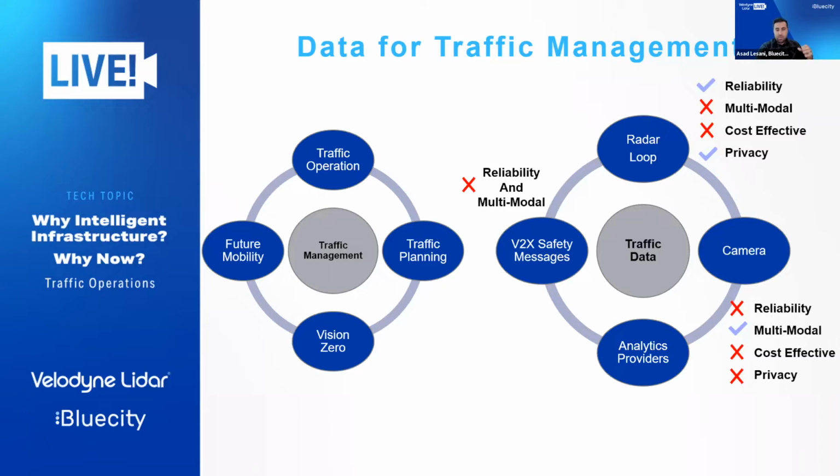And then if you want to really look at the future of mobility, you need to have systems that can share data with connected vehicles and autonomous vehicles, making sure that we make cities safer from different aspects. So we need technologies that can work reliably with multimodal traffic data, so then we can share insights and information with connected vehicles, let's say for V2X safety applications.